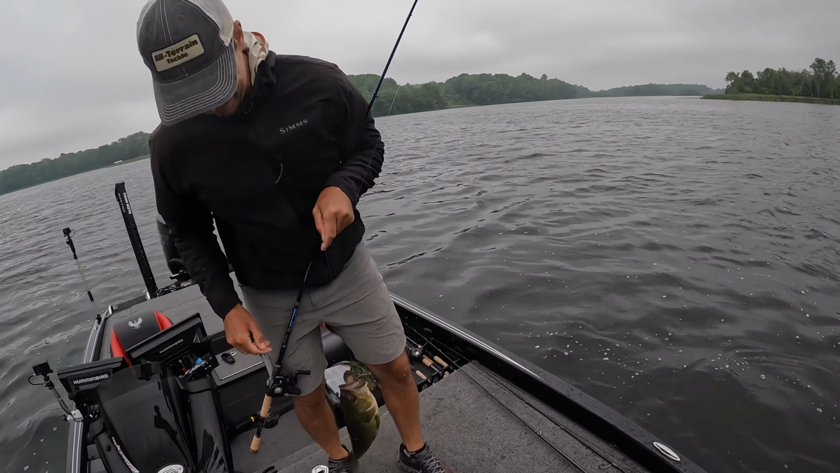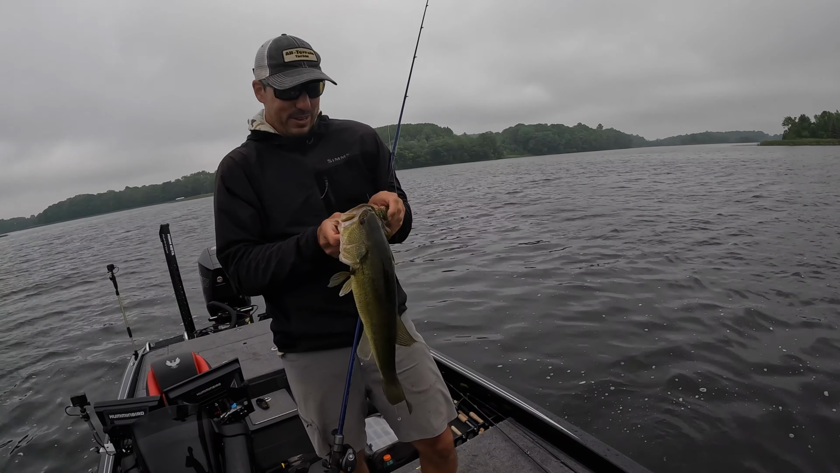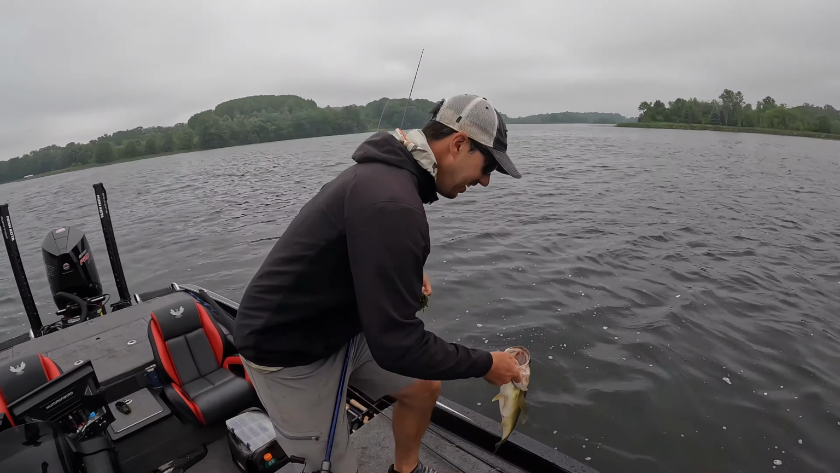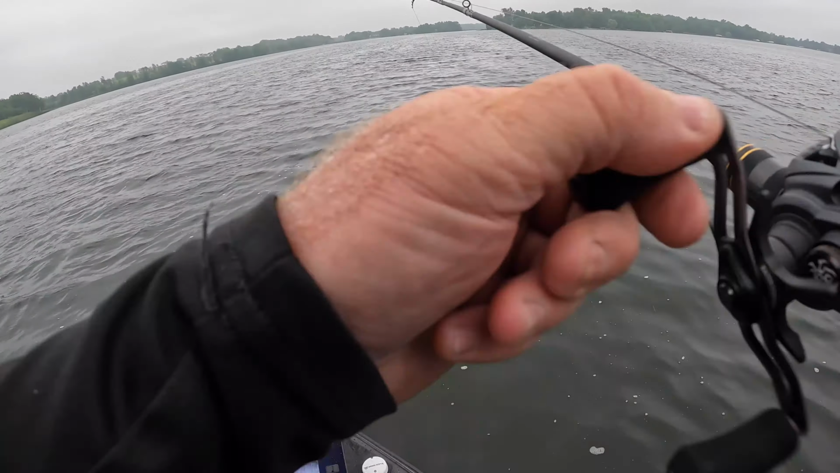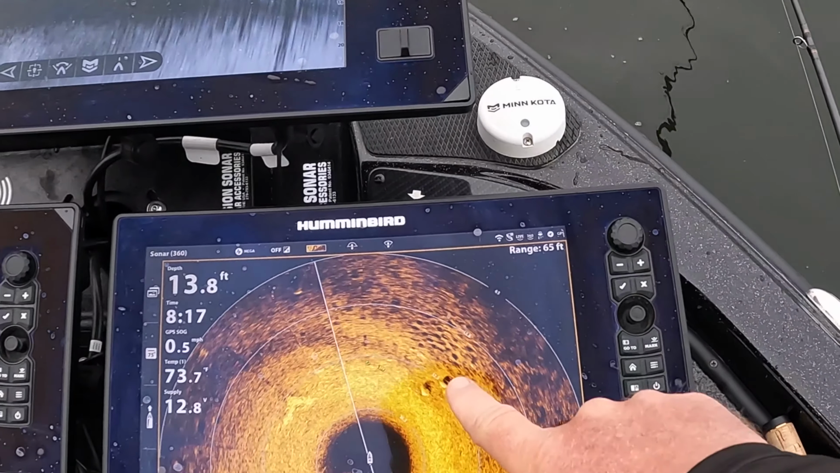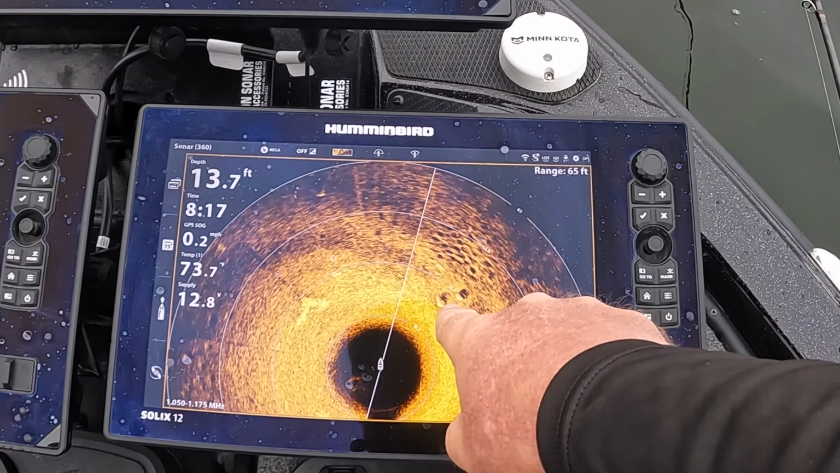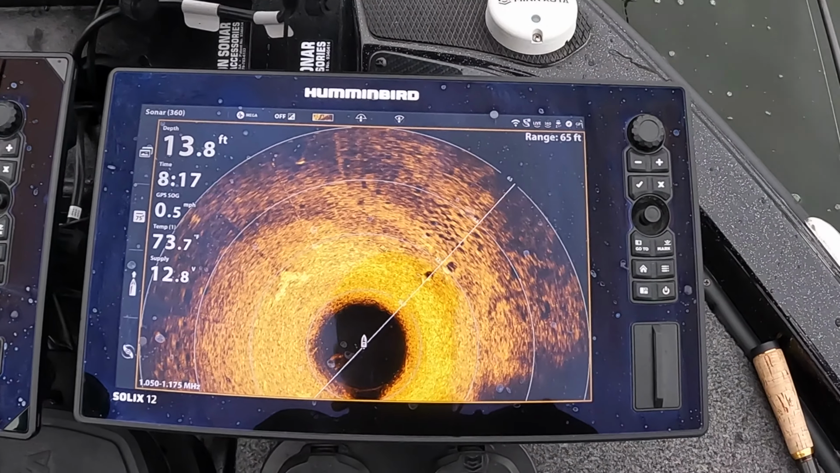Well, somebody knows how to get the fish in the boat. Decent chunk right off a bluegill bed. You could see it really well on 360. We'll show you a picture of that here. You can see there's like 20 bluegill beds there, and they like to always go next to a couple rocks, and then we got weeds growing here.